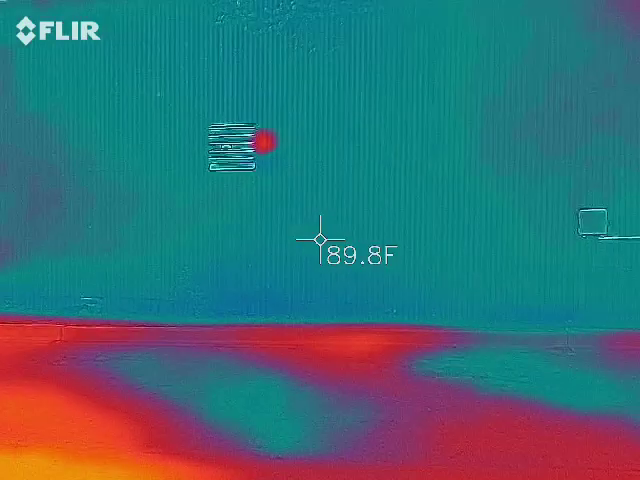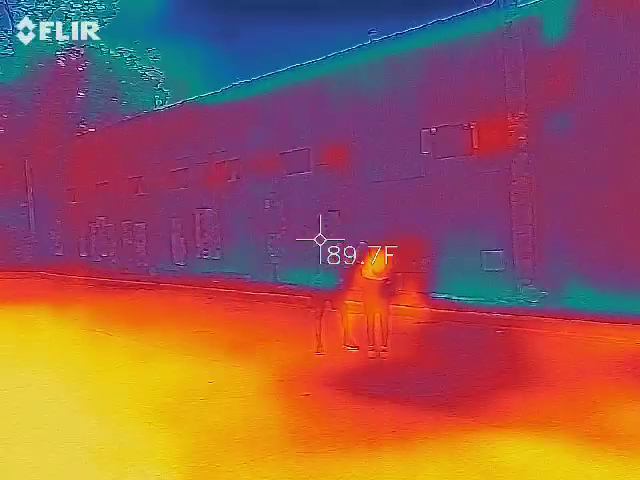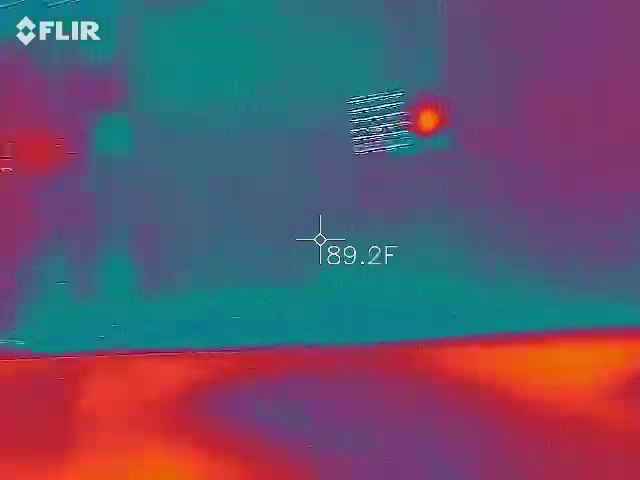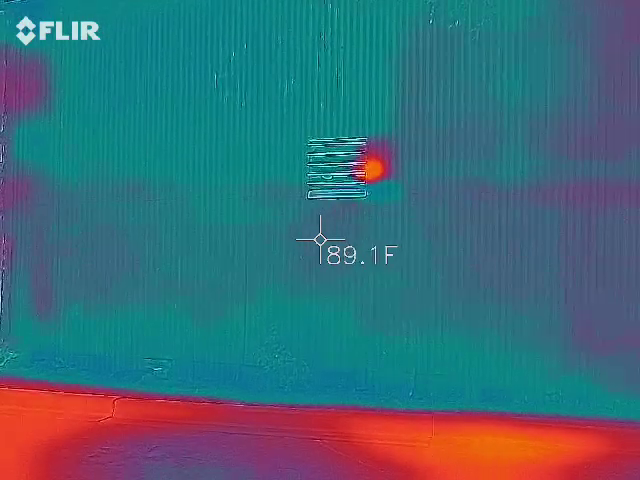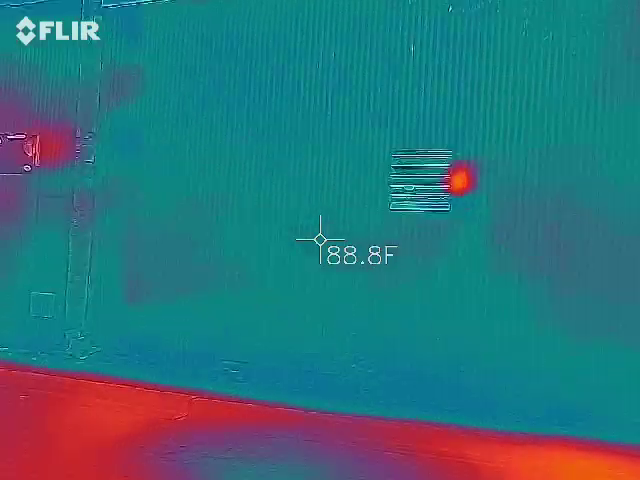A lot of people will try to debunk this regulation. Yeah, it's a hot spot, it's a cold spot. It's probably a spot you can see straight through or something like that, right?